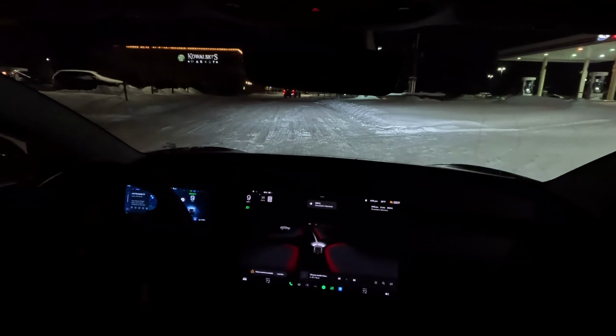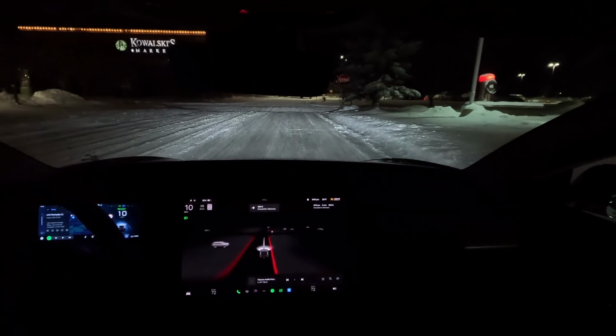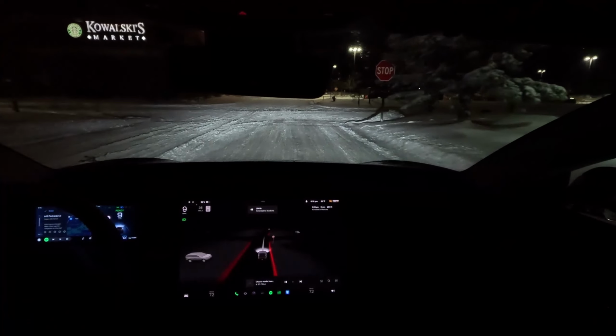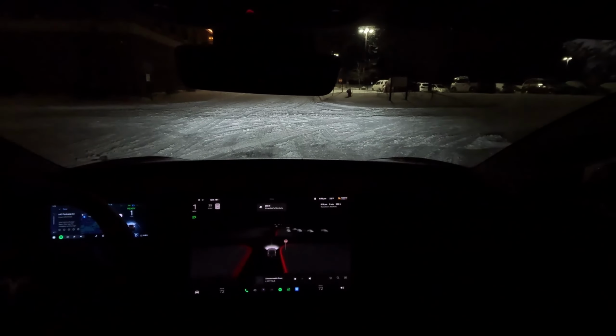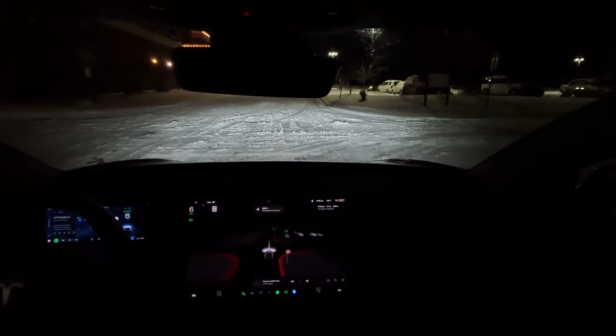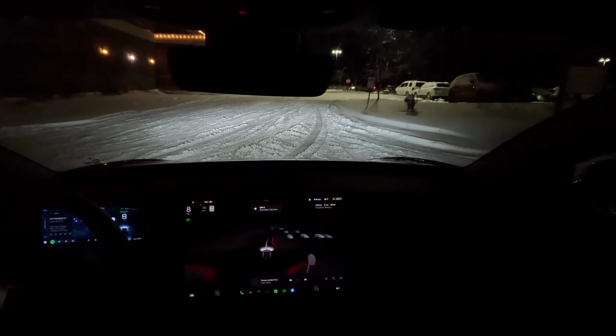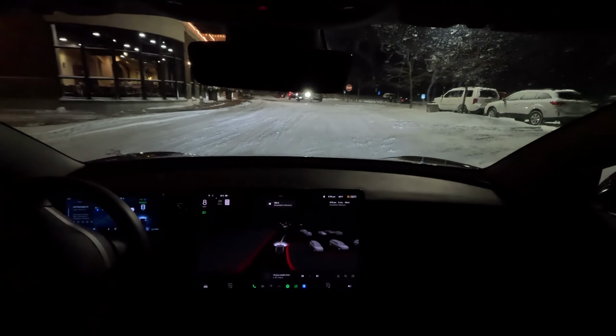That's what I'm saying. In these conditions, Tesla should know. FSD, come on, Beta. They should know better, those little nuances, those variables that come into play when you're driving, which happens. They've got to find a way to solve that.